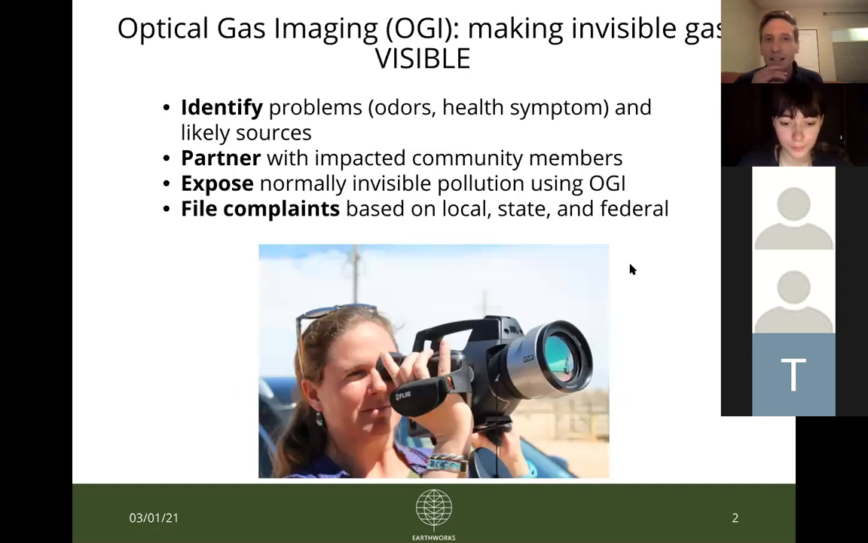And just in case, it sounds like quite a few of you are quite familiar with our work and our OGI, but there may be some people who aren't, I just want to give a brief background of what we do and what we mean when we say field work. So when we say field work, it's our work with our FLIR camera, which are specially designed cameras. These cameras are the industry standard cameras that the operators and the regulators use to detect leaks.